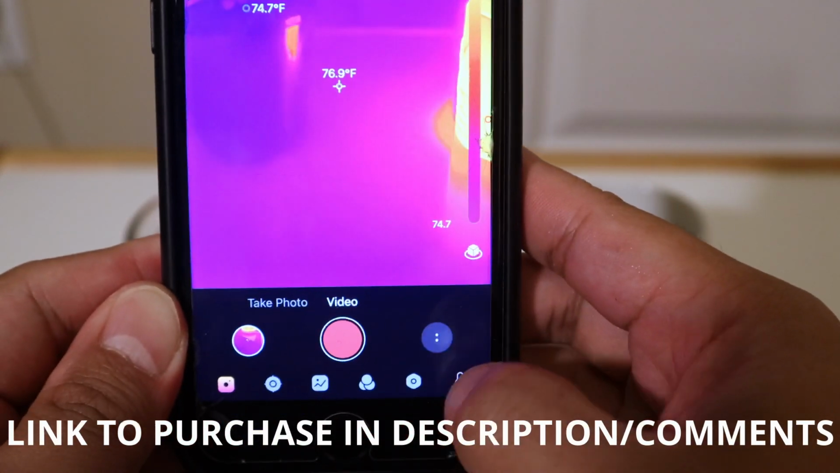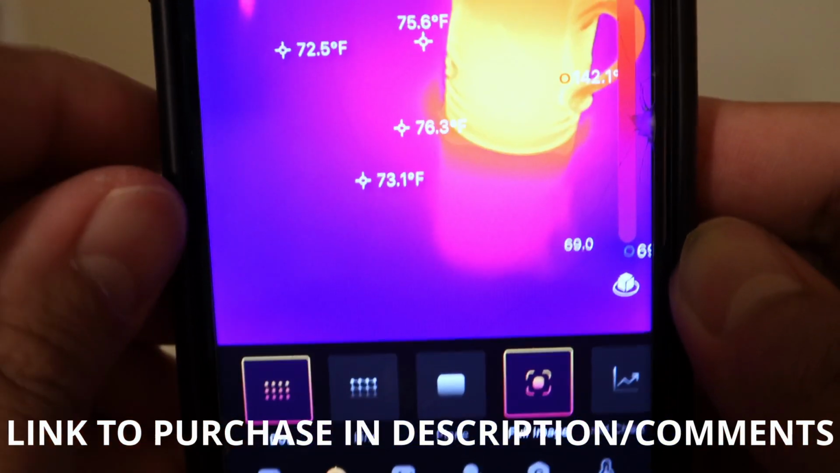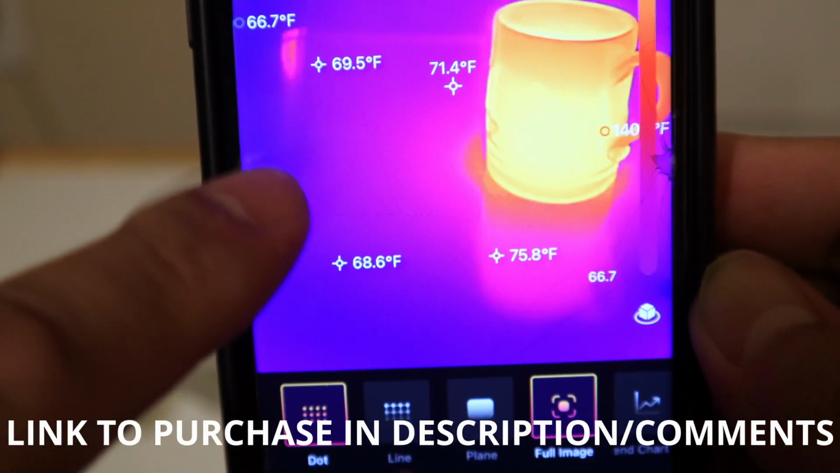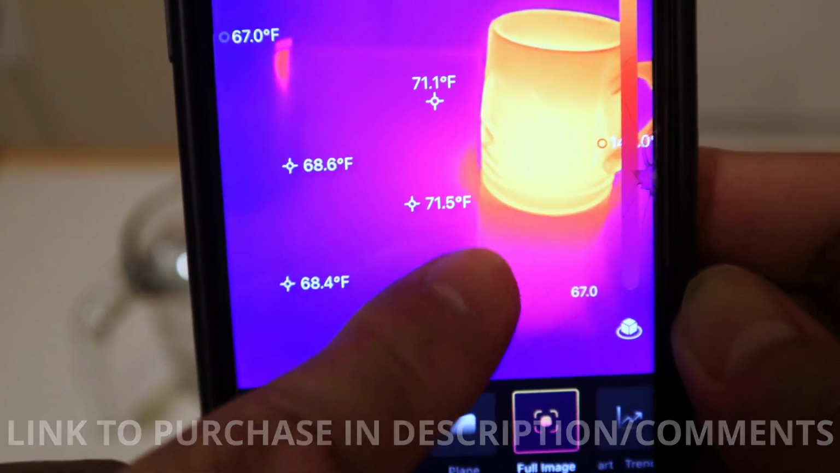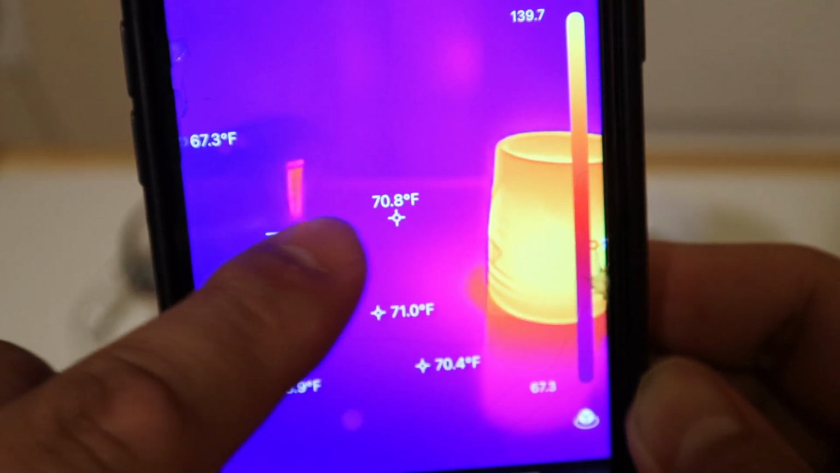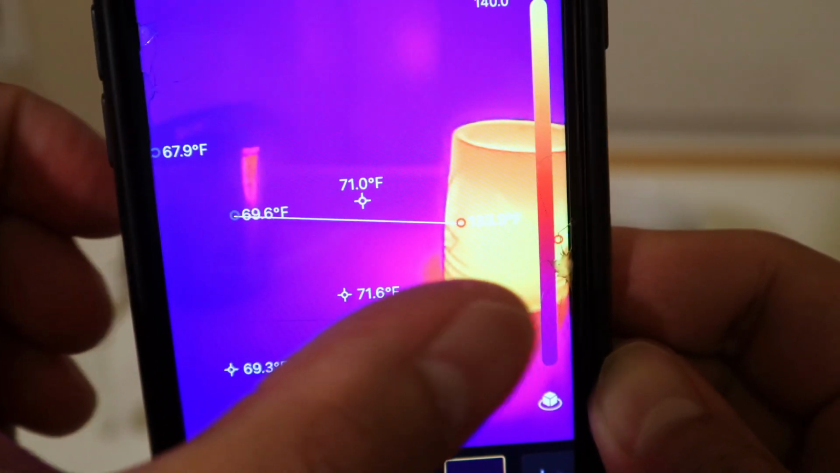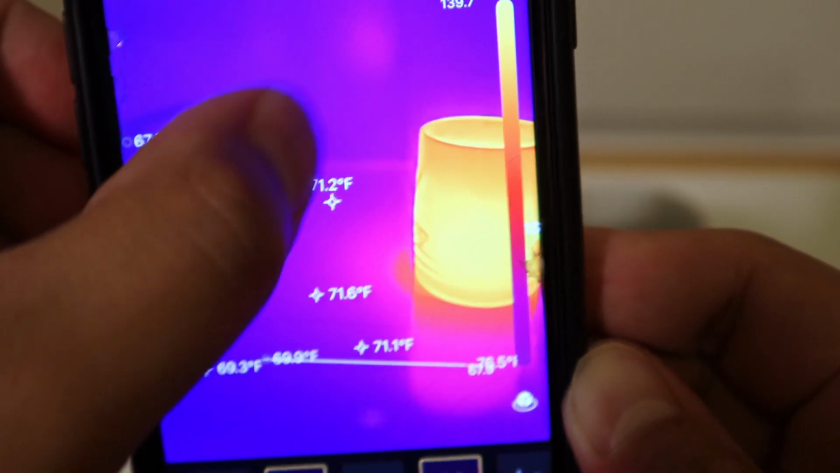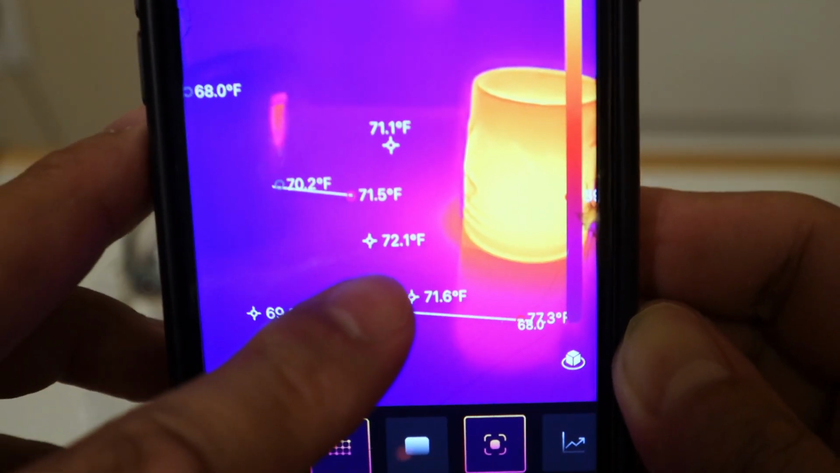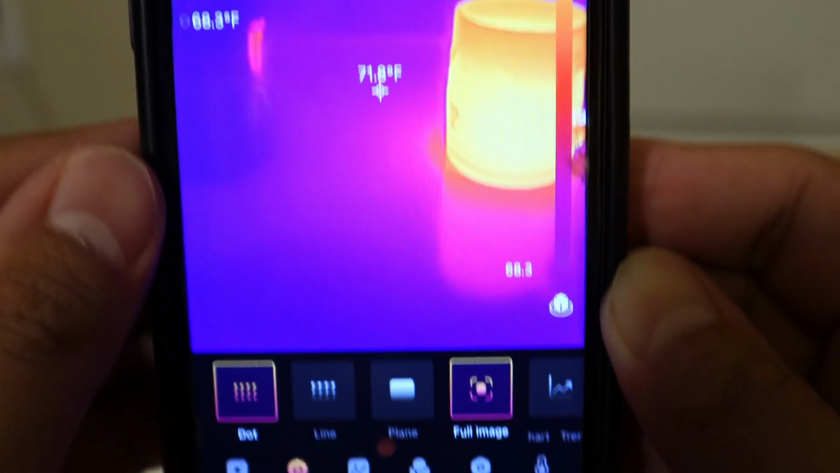We talked about the photo and video, and right next to that, there's an option for dots. You can place 3 dots on the screen, and that's going to record the temperature wherever you place your finger. If you press more than 3, it'll just replace the last one that you placed, as you can see here. You can also draw a line. We can draw a line from, say, the cold cup to the boiling cup, and then you'll see immediately it reads 69 over here and then 133 over there. You can do 3 of these lines as well. You can easily remove those by clicking on the lines. Same thing with the dots. You can remove the ones you placed by clicking on them.